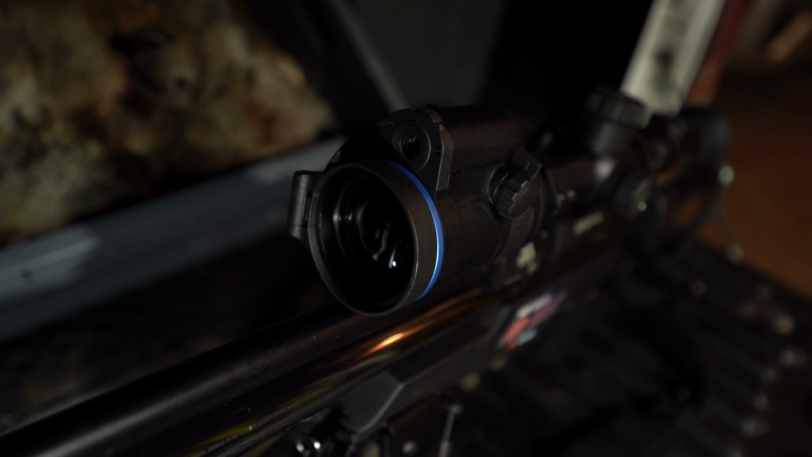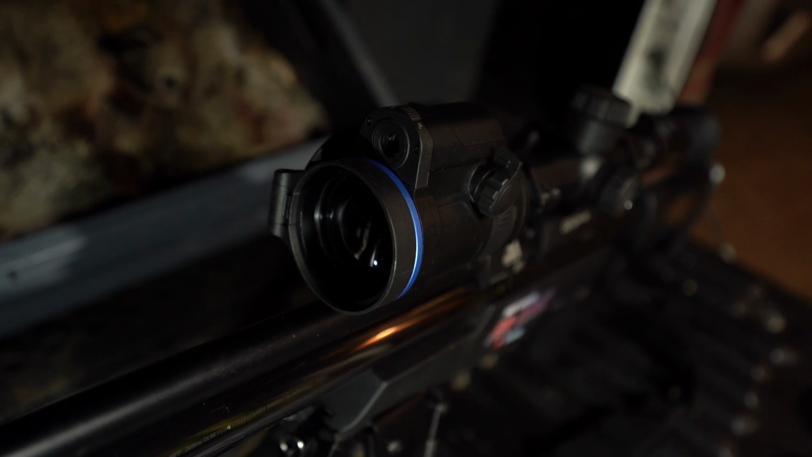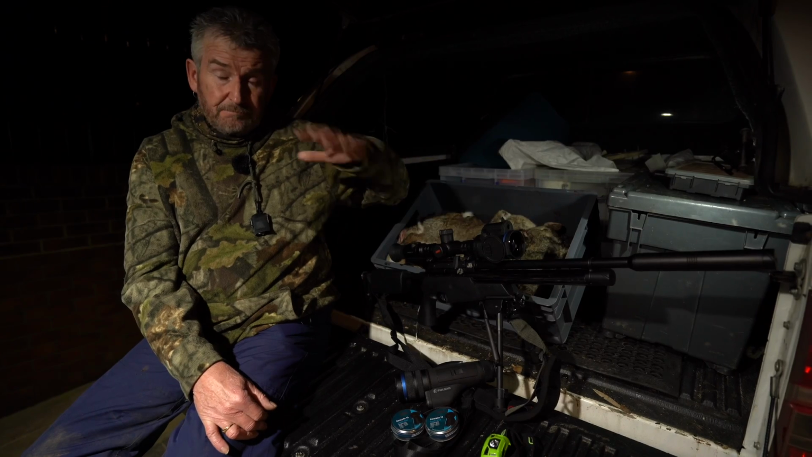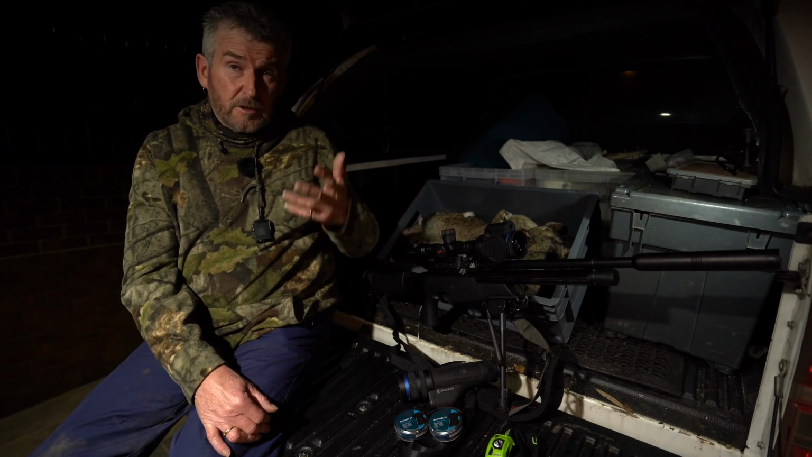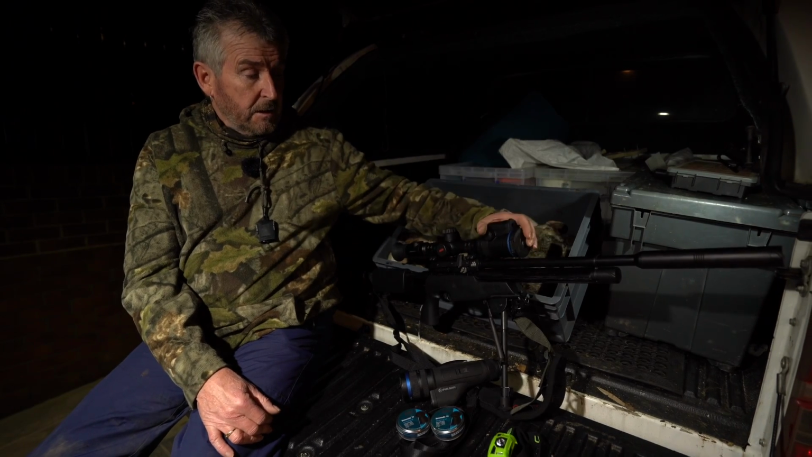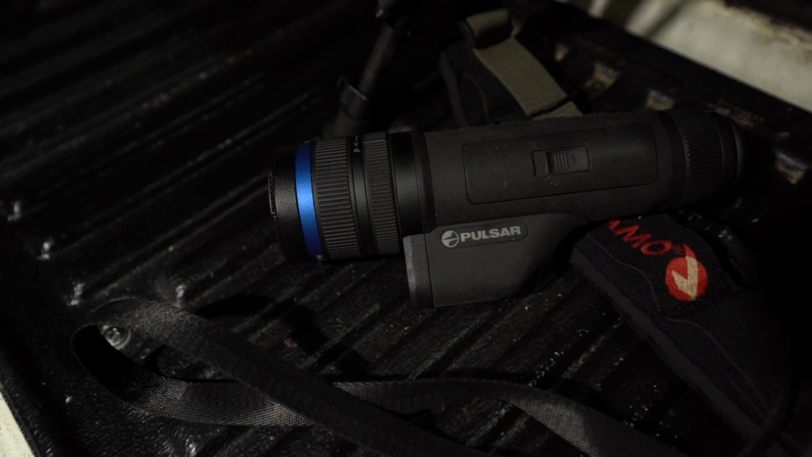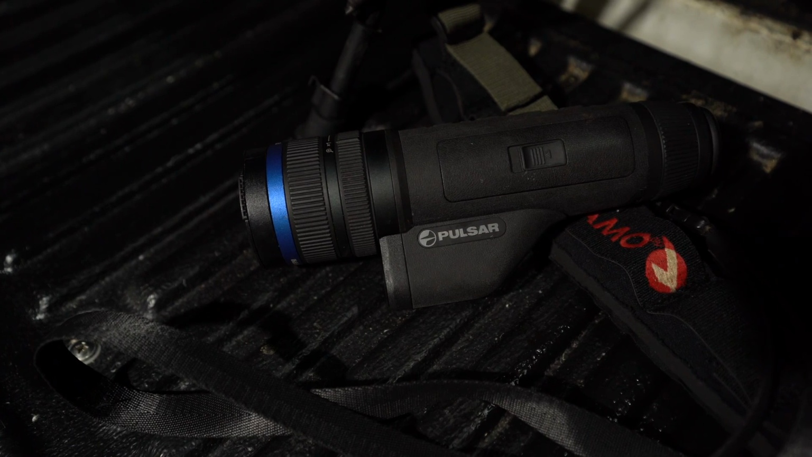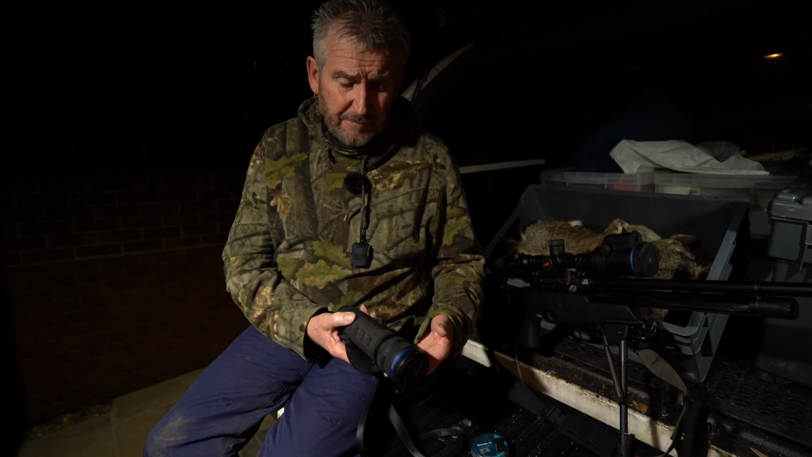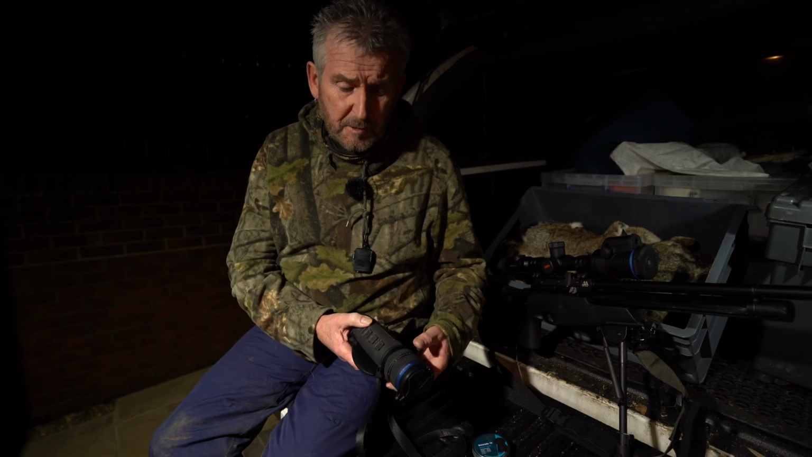And there's a little switch on the top which opens and shuts the shutter. In open, you get the digital scope. With it closed, you just get a blank screen. Obviously, lens cap on the front for the thermal. The Pulsar Telos LRF XP50, a little bit different from other thermal spotters.